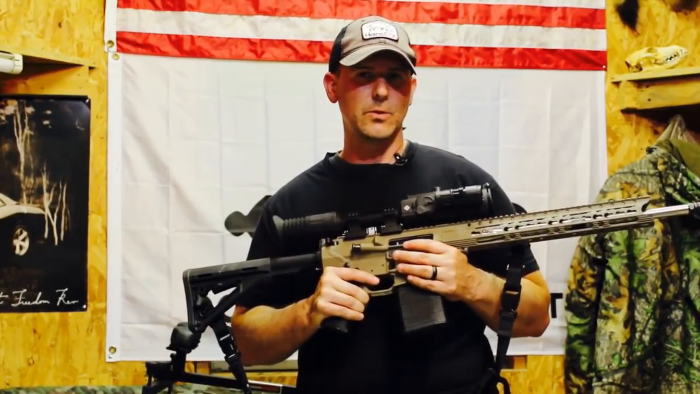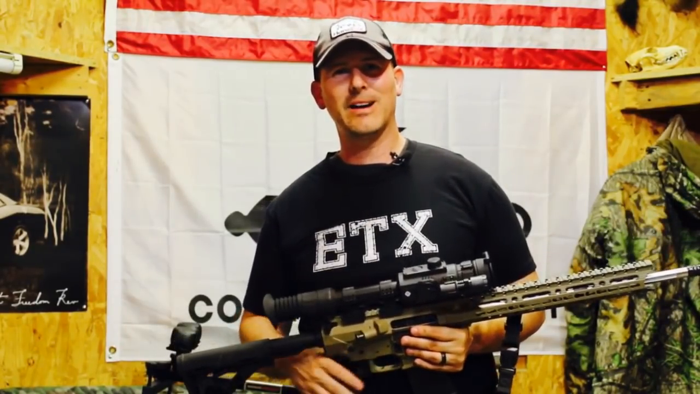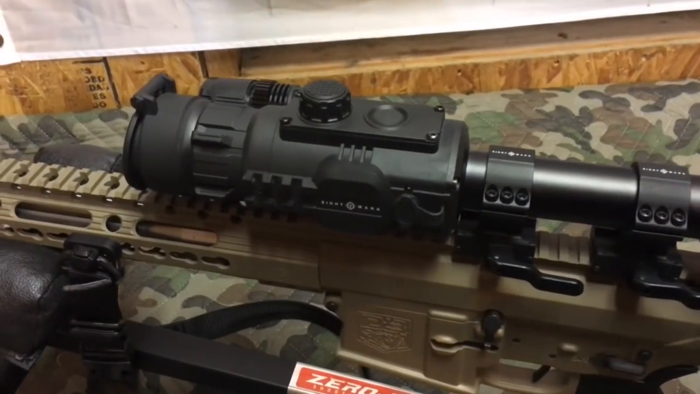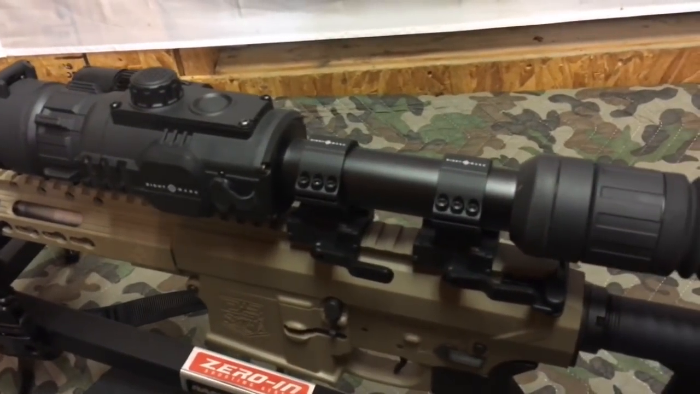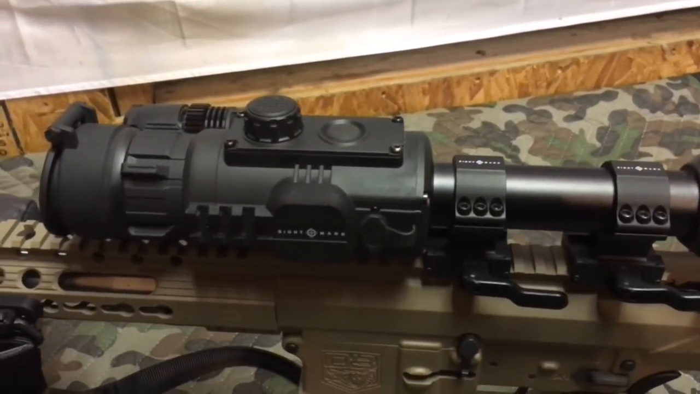We are going to walk around it right now, and when I come back, I'm going to talk about what I liked and what I really didn't care for. Okay, now it's time for the walk around. We're going to look at this thing in the light and get a chance to look at all the buttons and all the knobs and see what all kinds of fun things this thing is capable of doing.